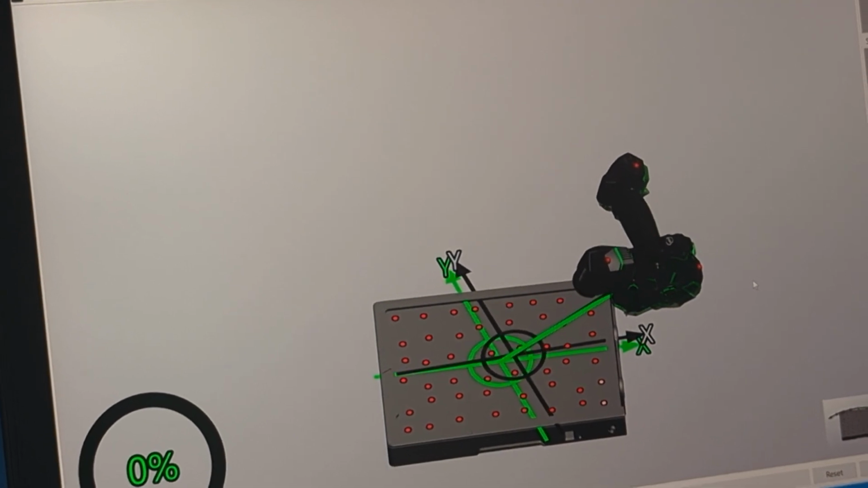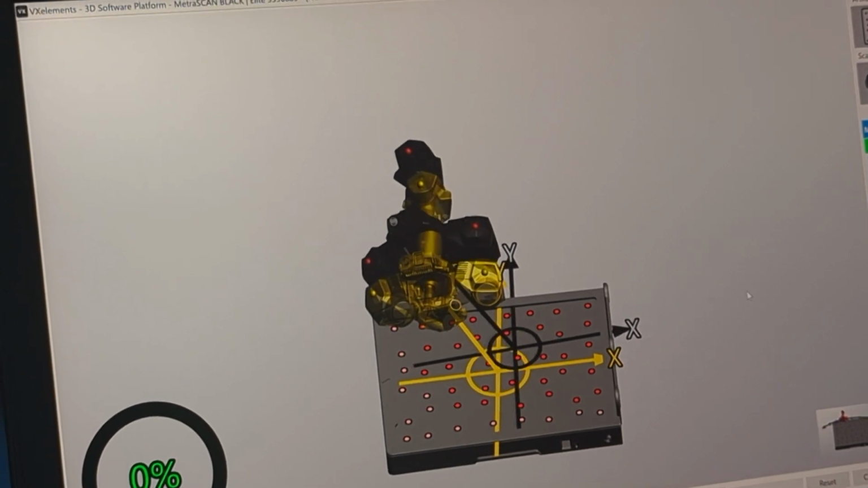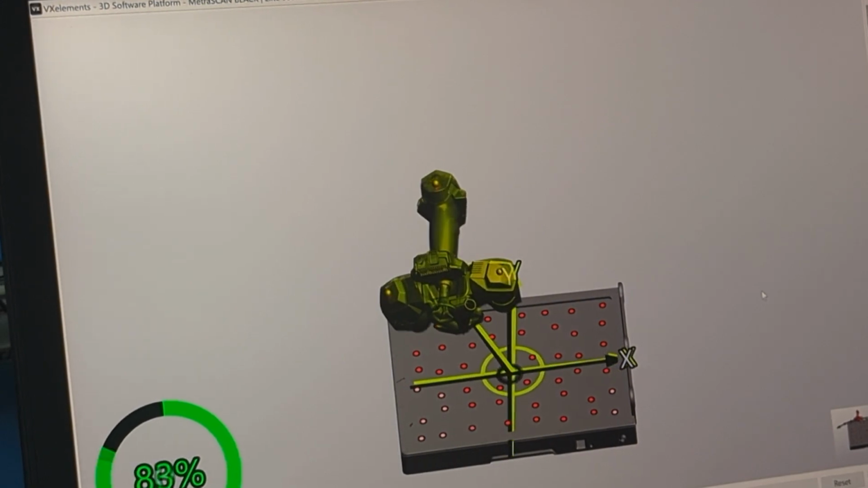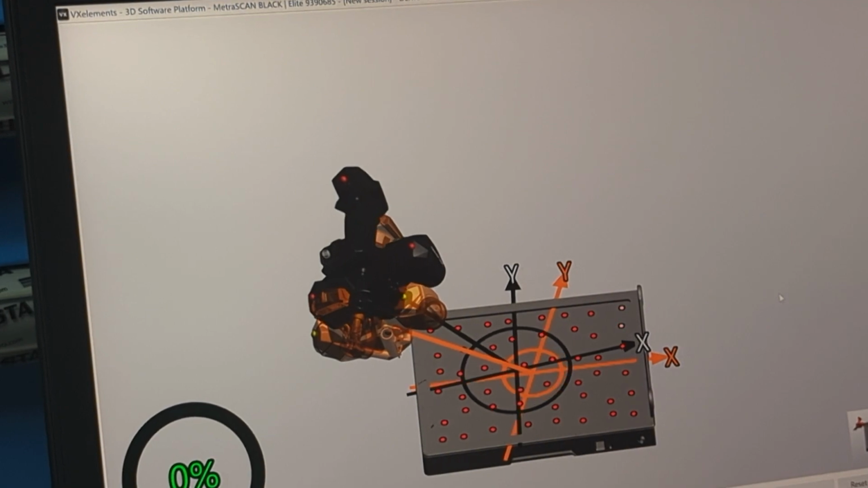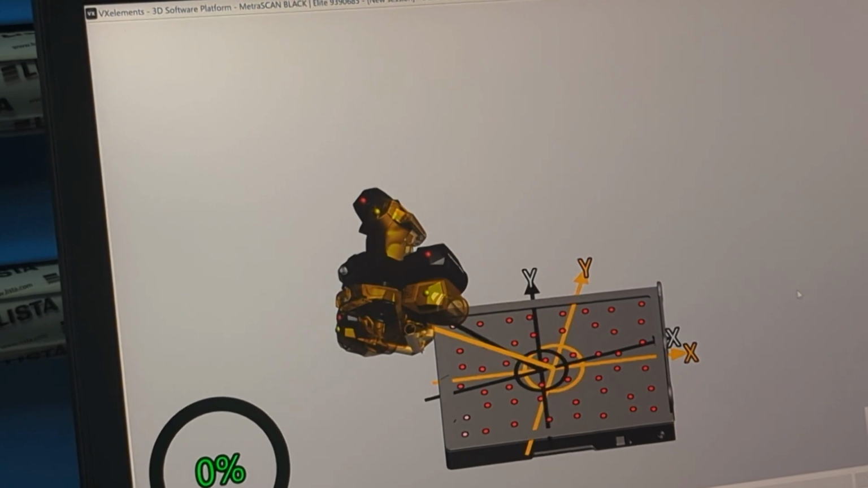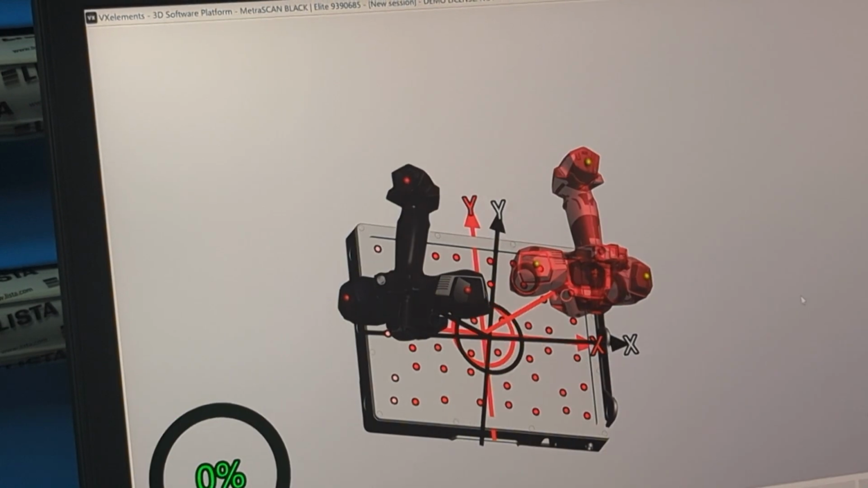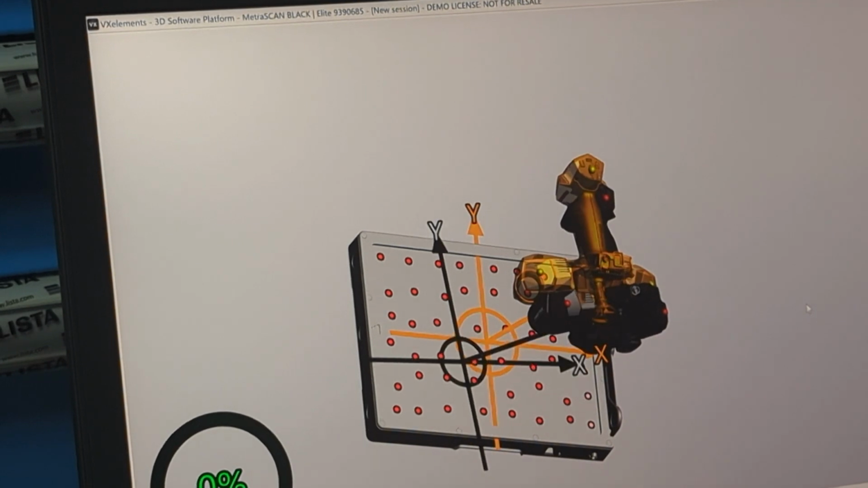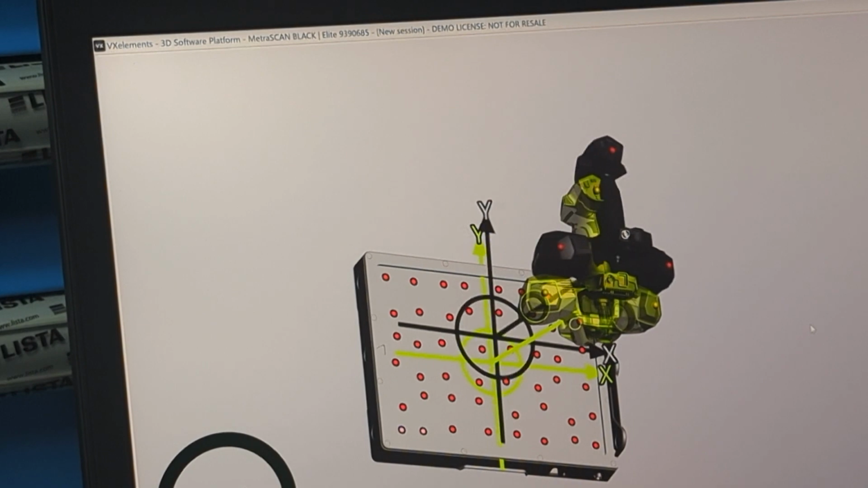So are you calibrating the head at the moment, or are you just showing me what it does? This is calibration as we speak, so I am multitasking. So as I come away from the plate, my black circle gets large. And as I come closer, it gets smaller to the right size. However, I need to be on the right angle to get it to go green. There are quite a few angles to get through because it's based in 3D space.